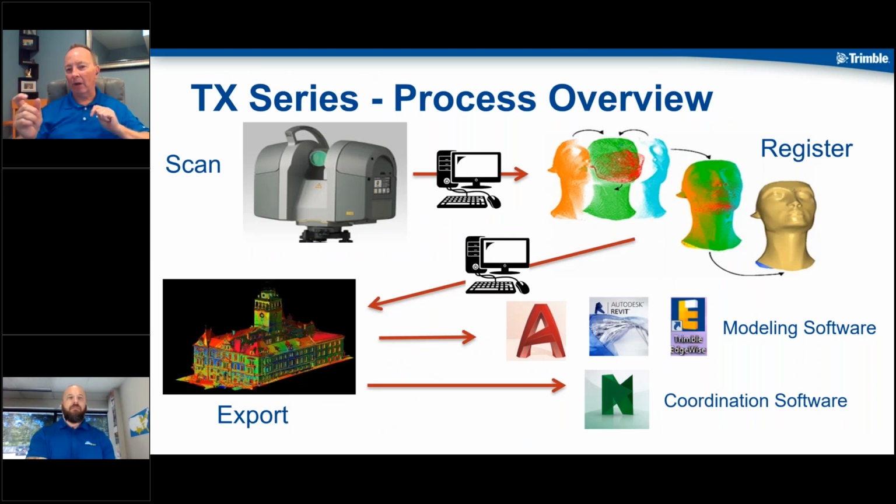So when we're looking at the time frames involved on that last slide, just keep in mind that we're talking about an extra pass or more passes to get more density in those scans. Corey? Very good. Thank you, Kevin.